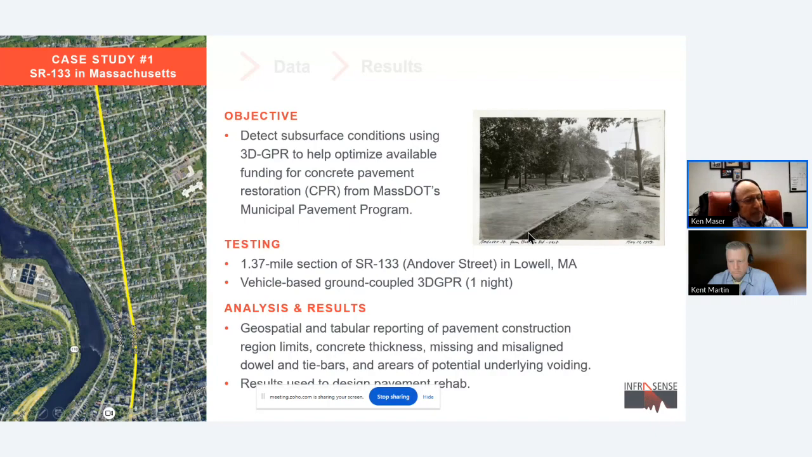It was 3 lanes plus 2 shoulders. We generally do 3 passes per lane, and so it might be like 13 round trips, which at the speed of a ground coupled system, typically about 20 miles an hour, would take about 2 hours. So not very much time. And the goal of the analysis was to report the pavement construction and the limits of the different constructions, show the concrete thickness, show missing and misaligned dowel and tie bars, and areas of potential voiding, and use the results for pavement rehab.